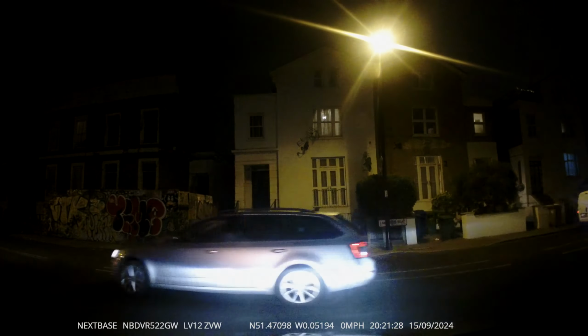Zebra crossing ahead. There are two zebra crossings ahead, but separate from one another. It's a split one, as you can see. Two flashing Belisha beacons. Look, pedestrians near the crossing. They're not on the crossing, but they're near it. One's got black clothes on, and one's in grey.